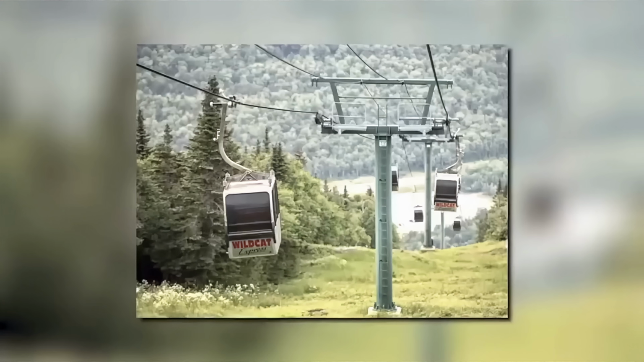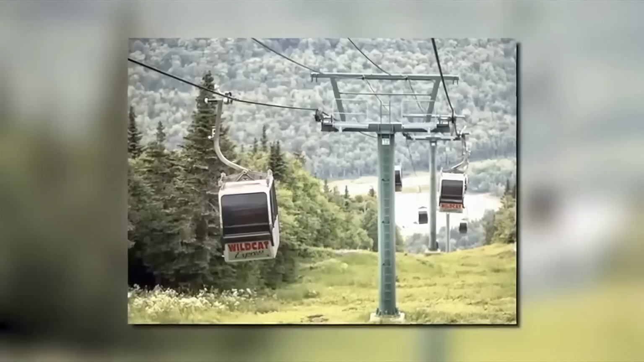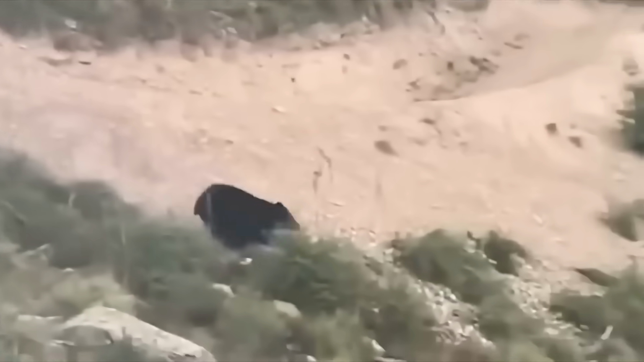Filmed by an unsuspecting tourist on a chairlift, the bear emerges from behind some low brush and heads straight down the mountain for the biker, who was riding the trails of the closed ski resort. As the bear is charging down the hillside, you can see that he's taking the angle towards the rider, gaining ground by cutting through the brush. The video cuts off just as the mountain biker enters a thick forest with the bear hot on his heels, and just before the course takes a sharp turn.